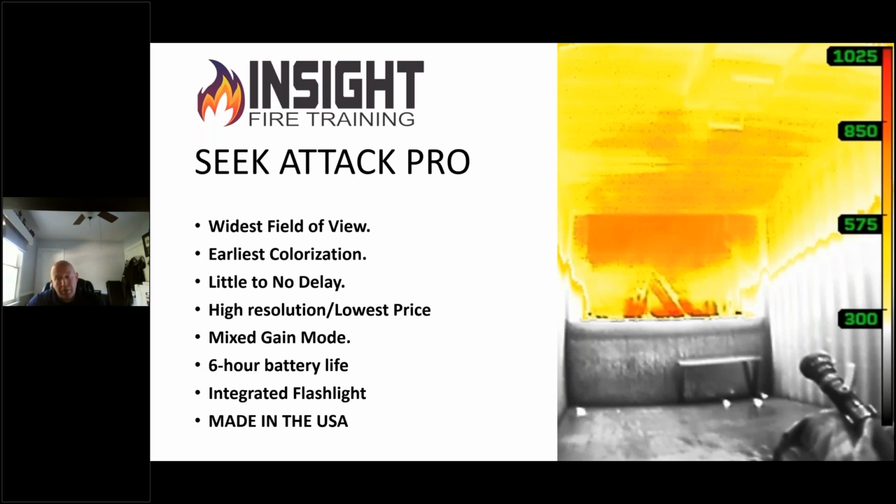We're sitting on the floor looking up at the fire, and you can clearly see the bail of the nozzle. You can see the heat above your head. You can see through the color, and you can see down low and the fire simultaneously.